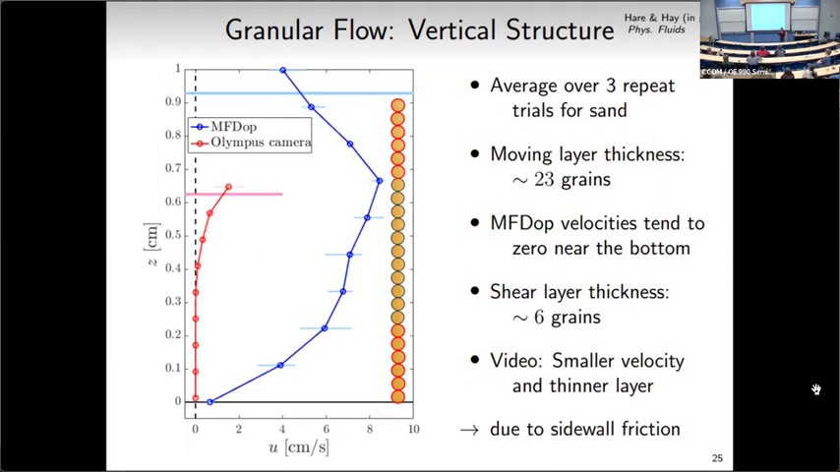I broke up each frame into little squares, and then looked at the intensity changes between each subsequent frame in that square, and saw how those changed. Statistical techniques like cross correlation. Yeah, cross correlation in that interrogation area. So you're getting a lot more information out of that.